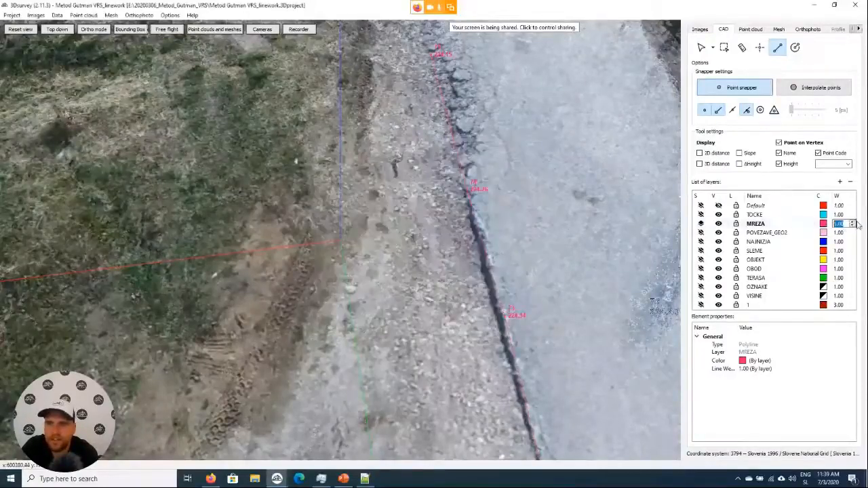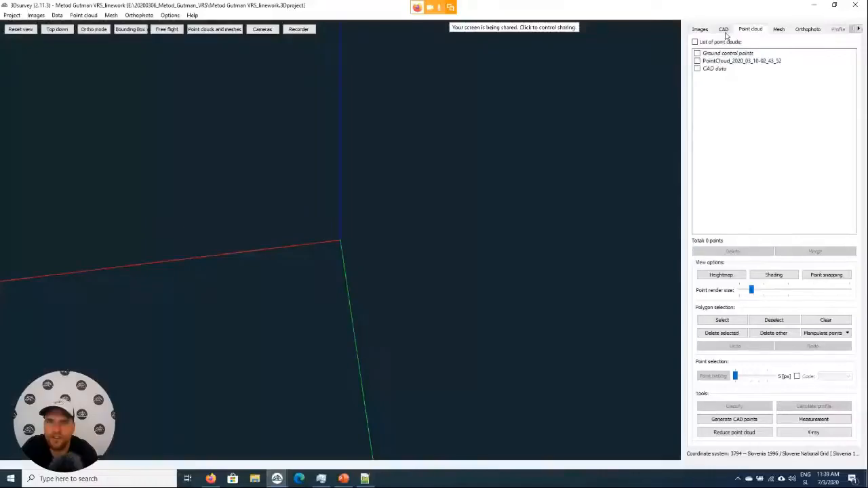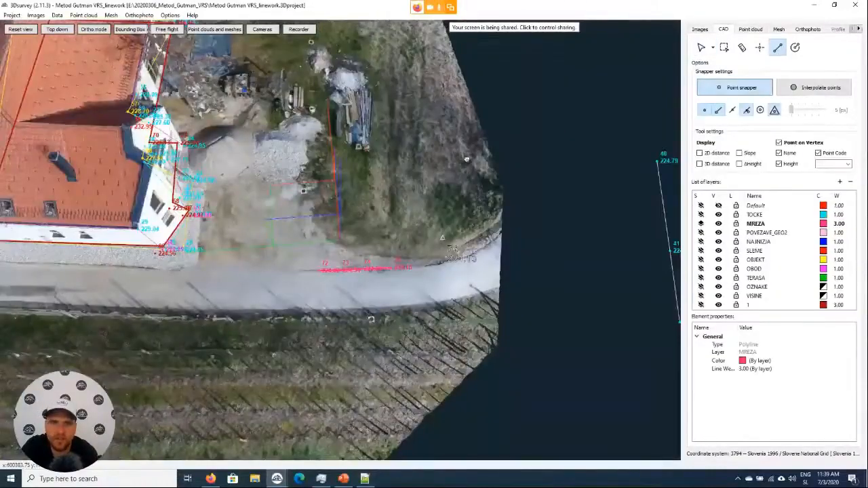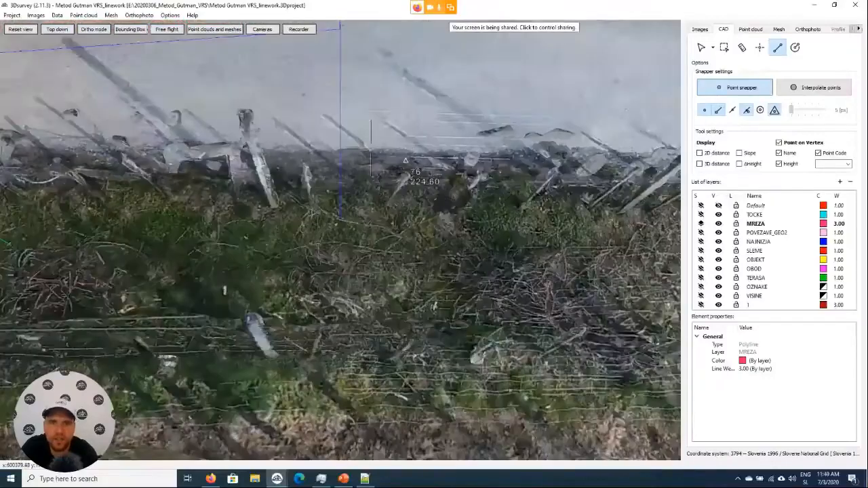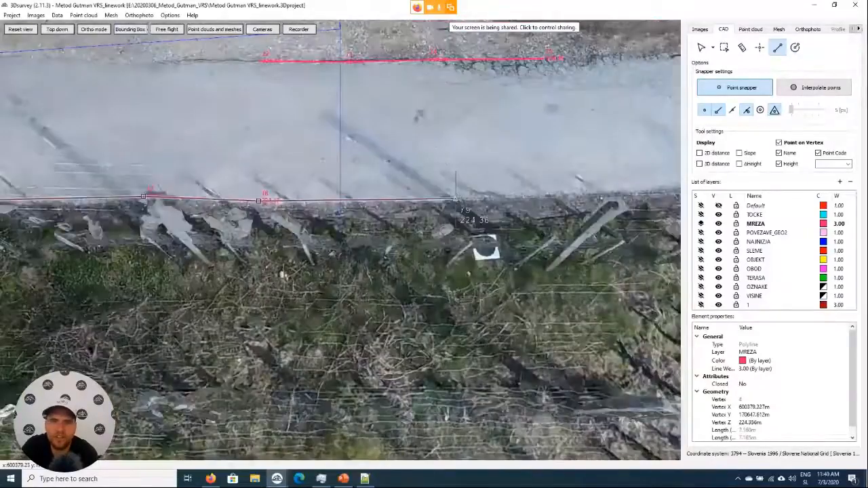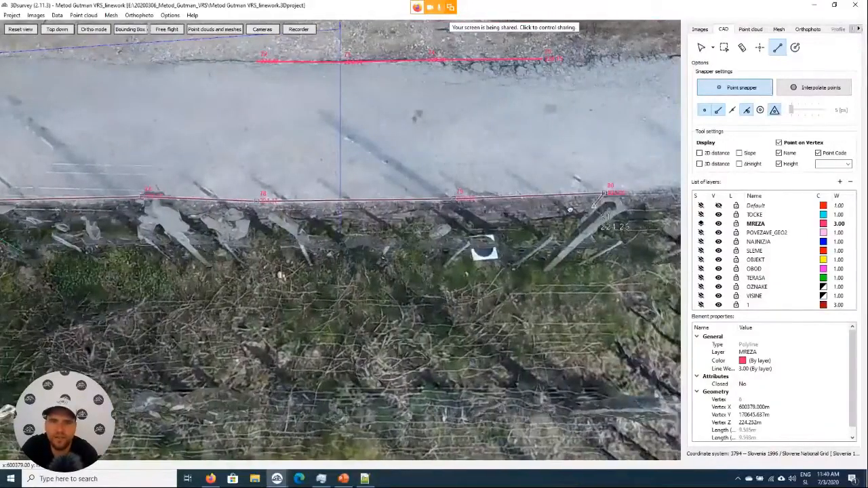Another, maybe even better option than drawing on the point cloud is that we can turn off the point cloud and go here. We can also draw on the mesh. So this is now the 3D mesh. Like that, we are drawing directly on the mesh, so anything we draw like this is automatically in 3D.